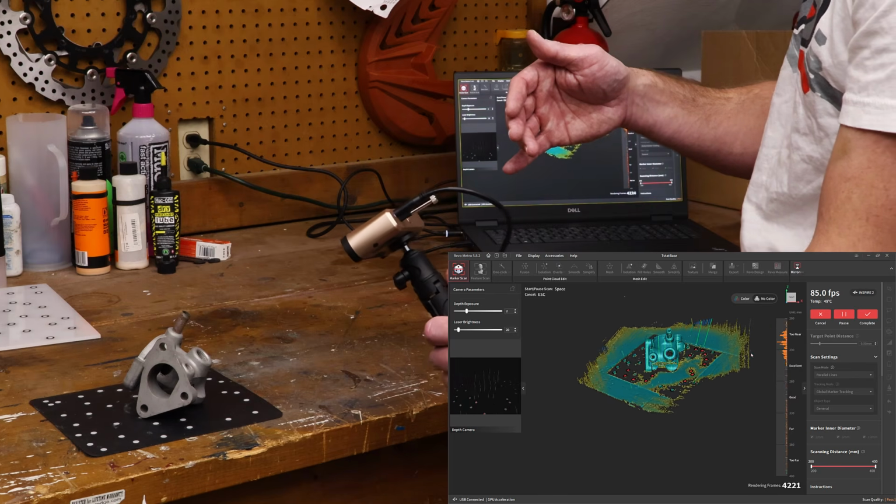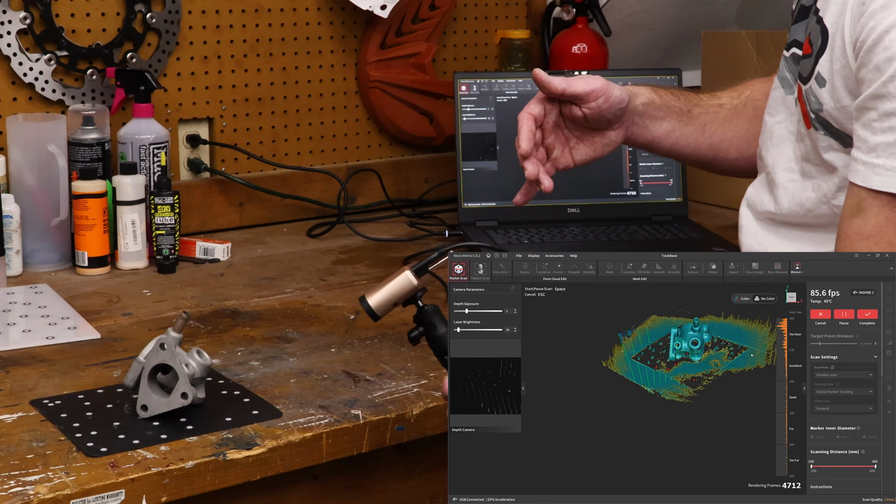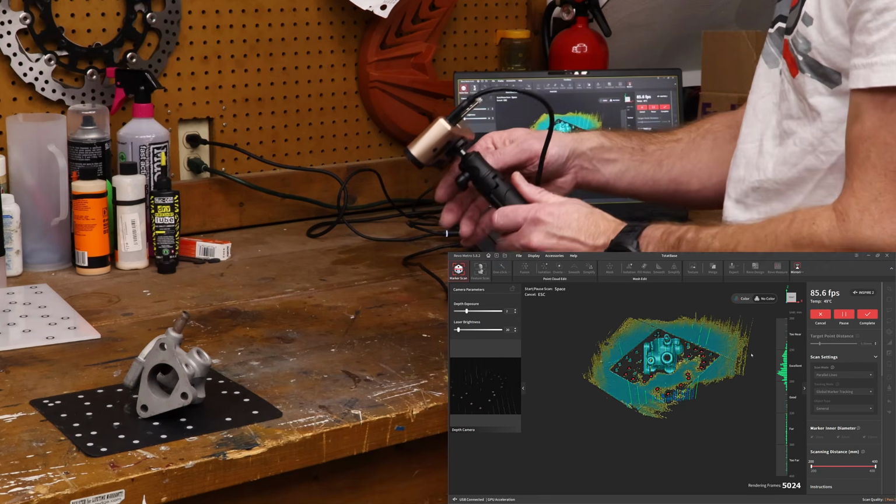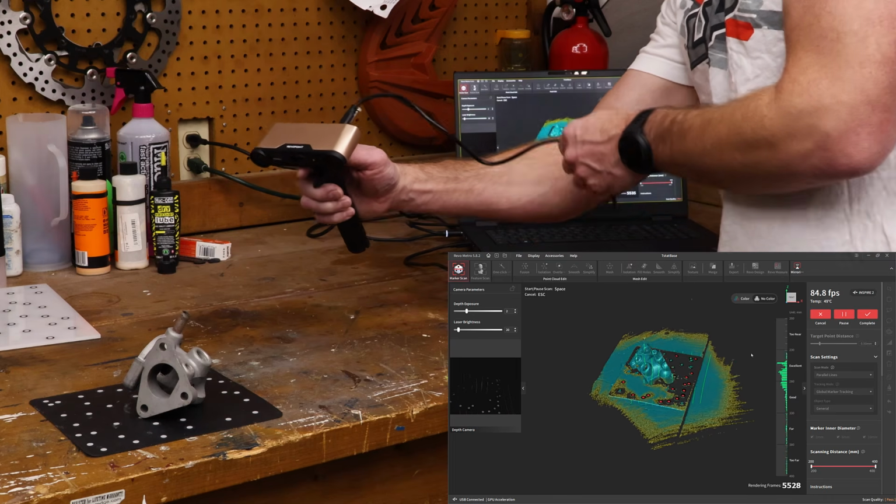So I'm going to scan as much as I can. If I can get underneath this boss, probably not because of the angle. And even though I didn't capture that marker on the bottom in the global marker file, it still was able to use it. We'll go around this way. And then